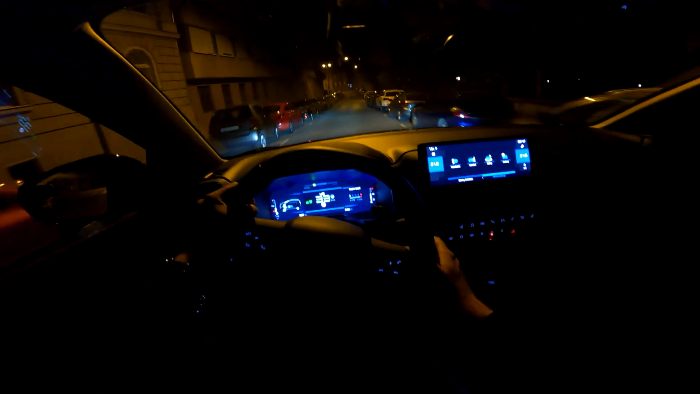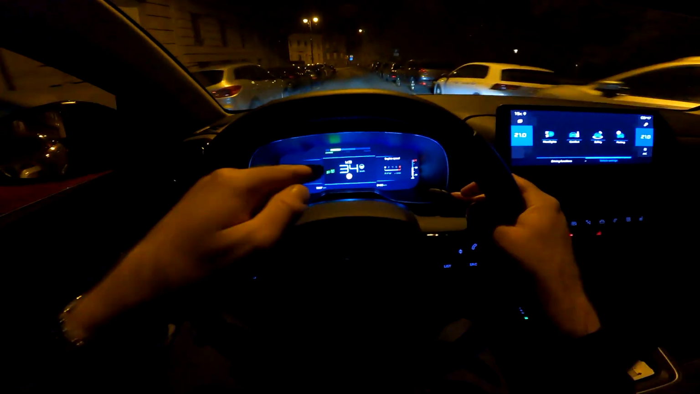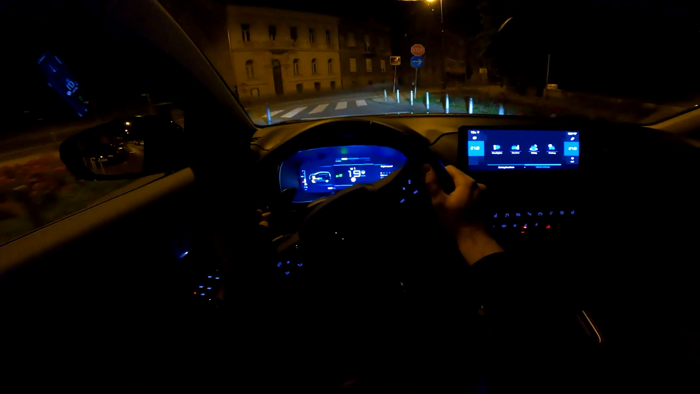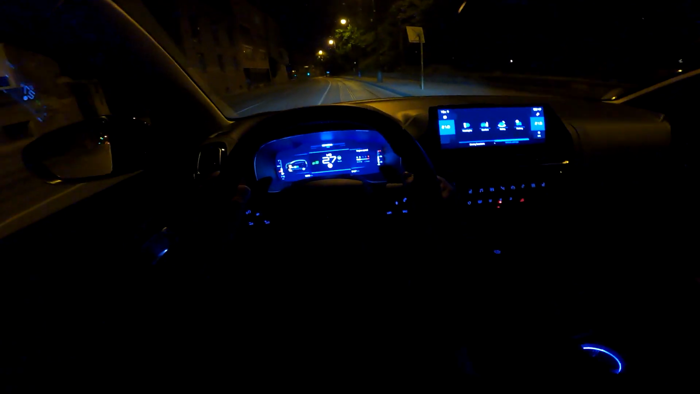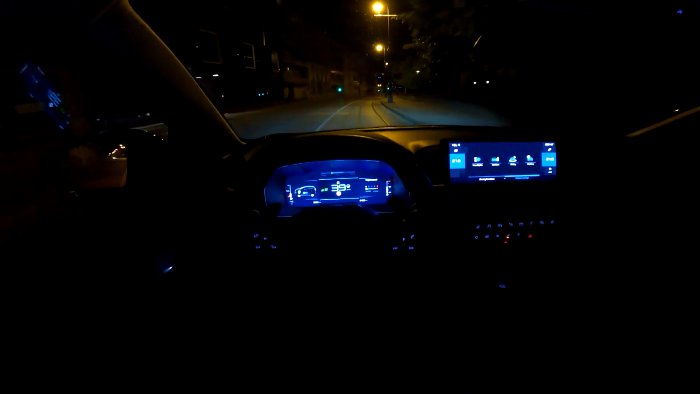And there's also the M button here, so when you press this you go into the manual mode, and now you can see also in the normal mode which gear we are currently in, and then you can play with this by yourself. But let's go back to drive. Just press the M button here again and you are in drive.